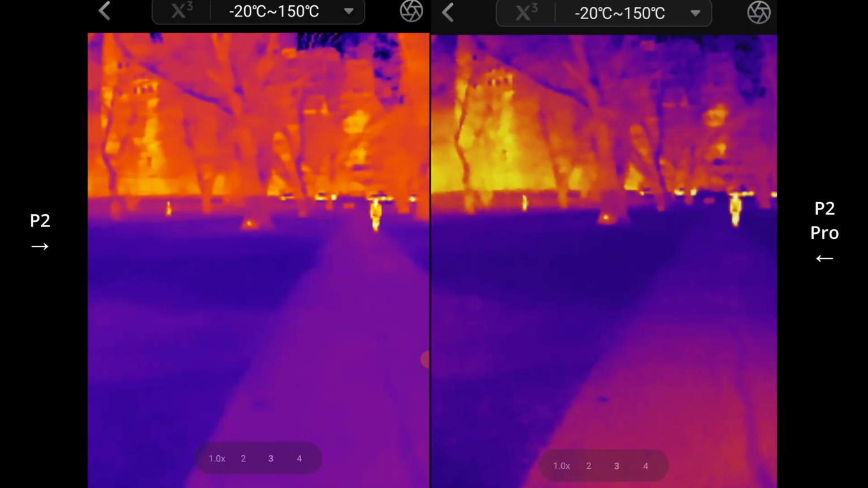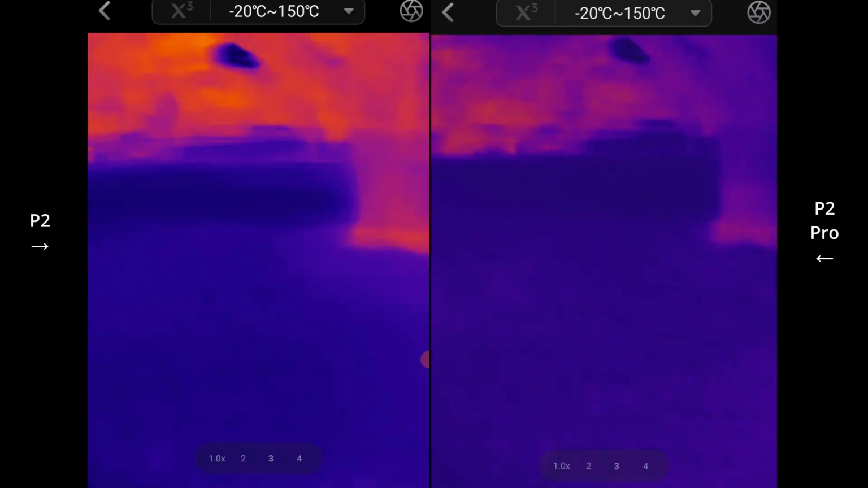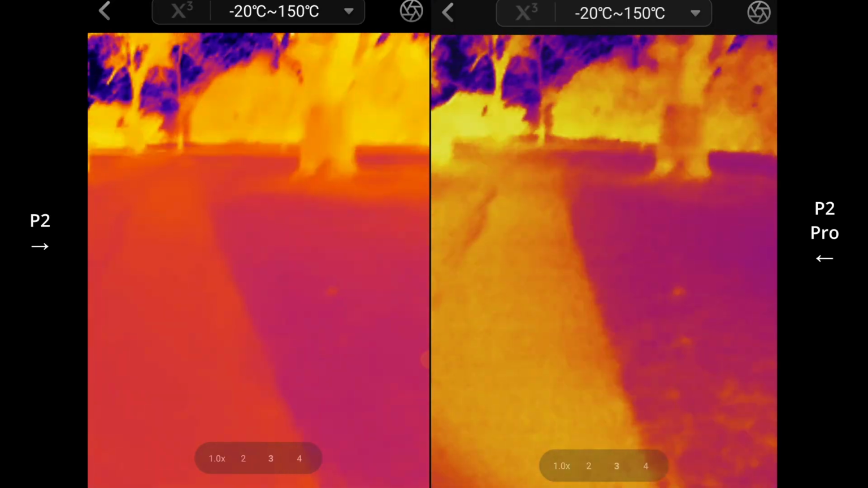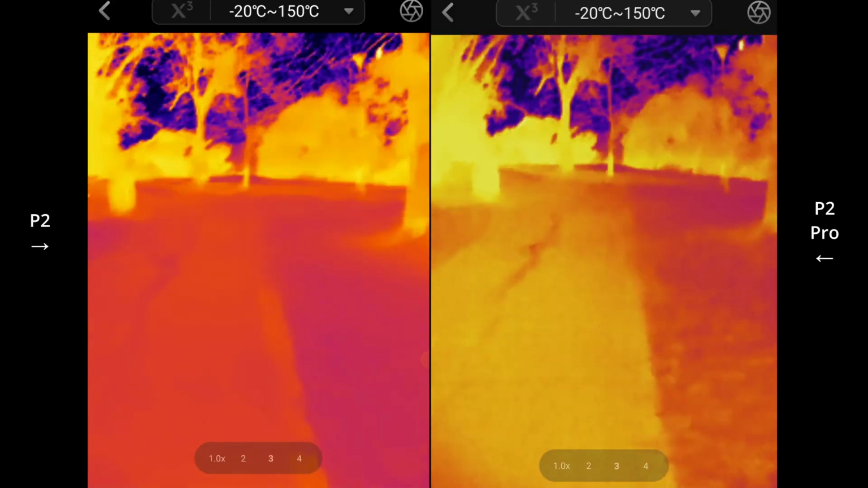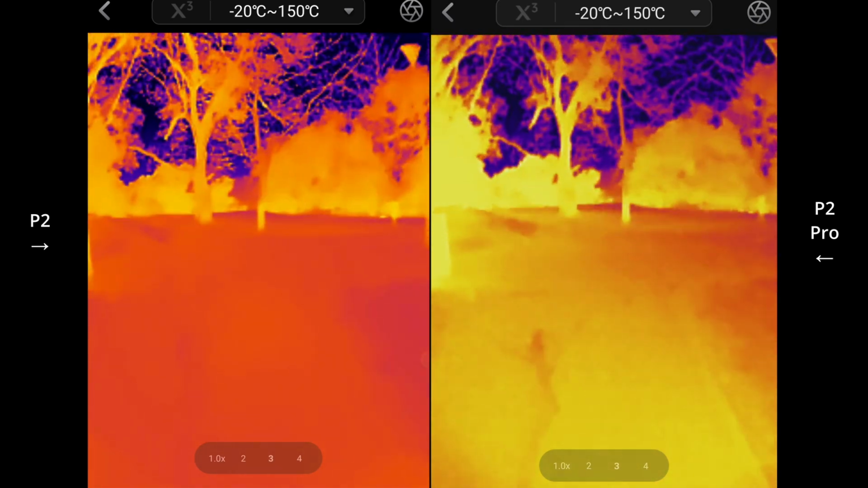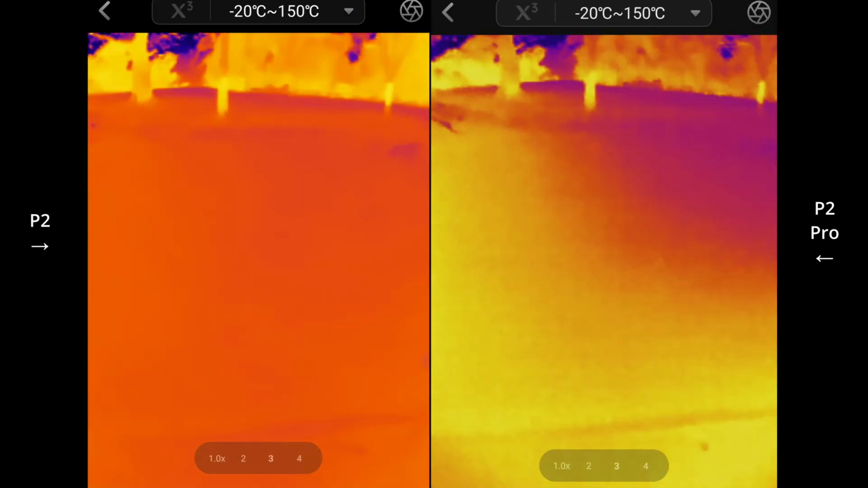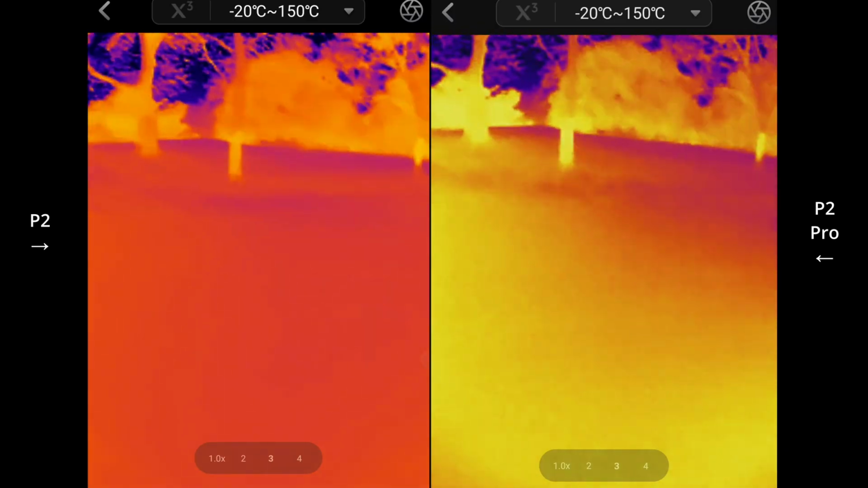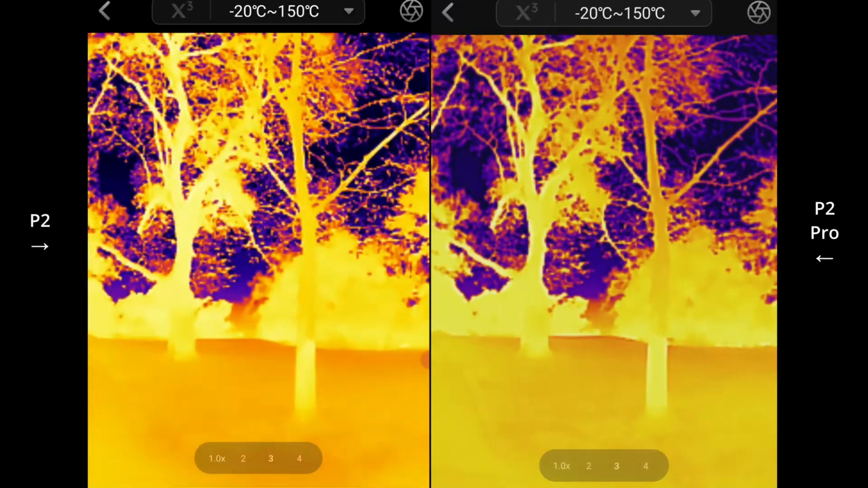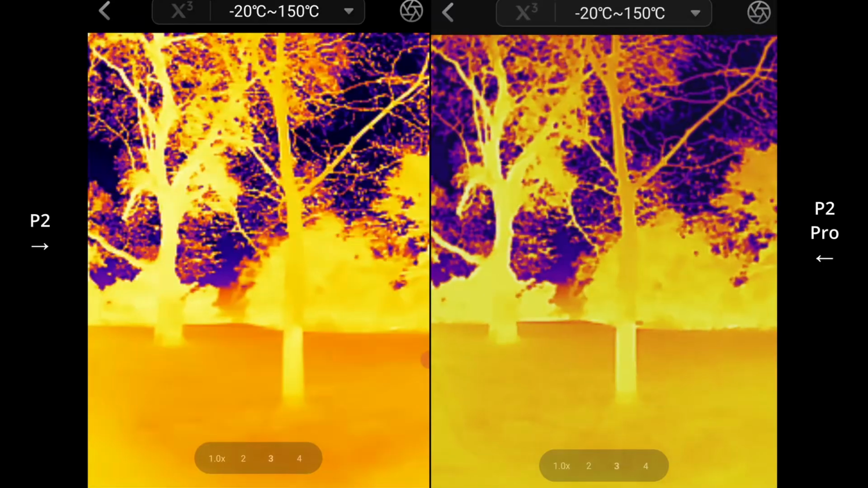That's the mouse that I was looking for earlier up in the tree. And go for a bit of a walk. Just look up at the trees and see there's a bit of a difference, but not quite.